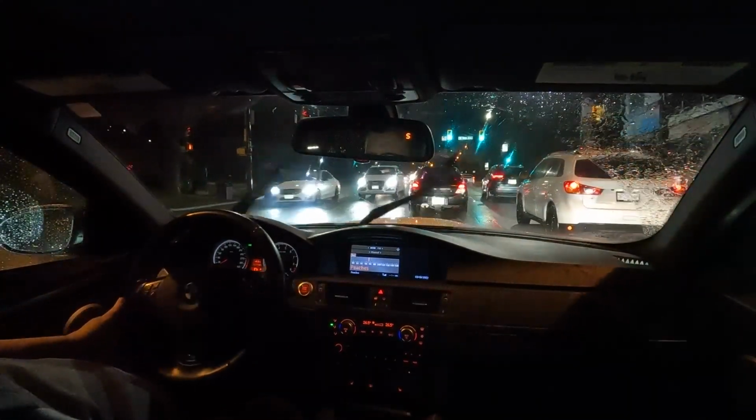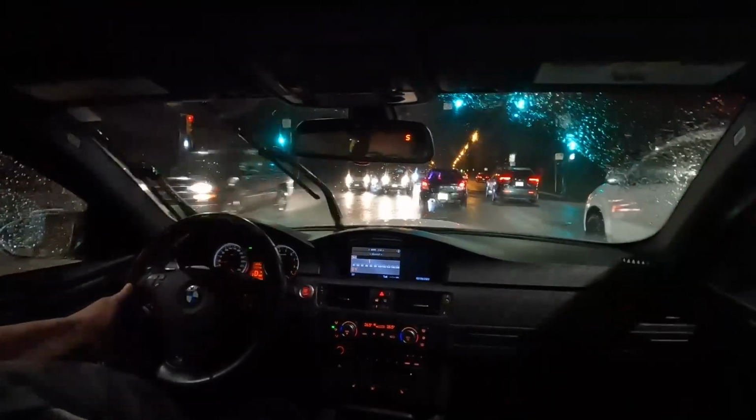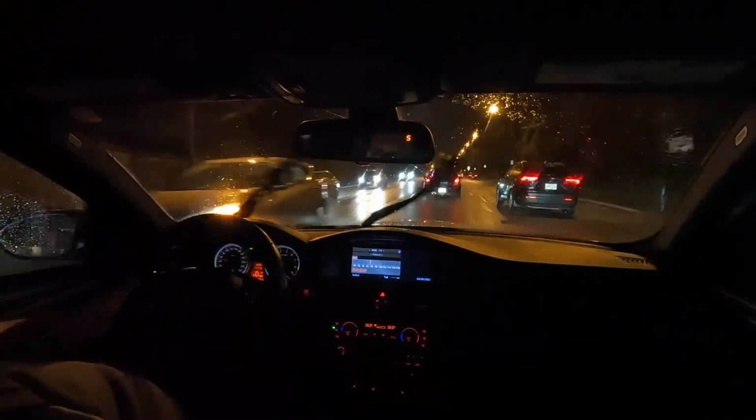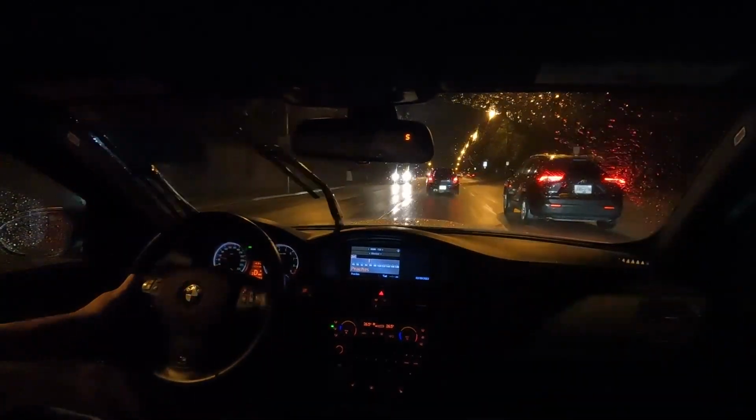The other thing that I wanted to express about this is these cars are very hard to find in a condition where they've been well respected.